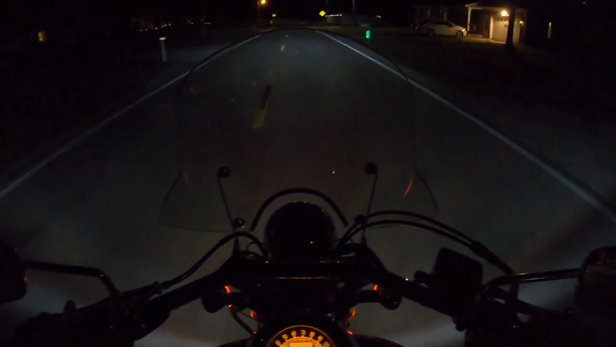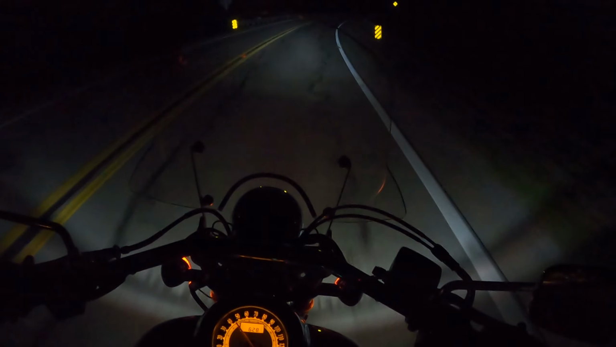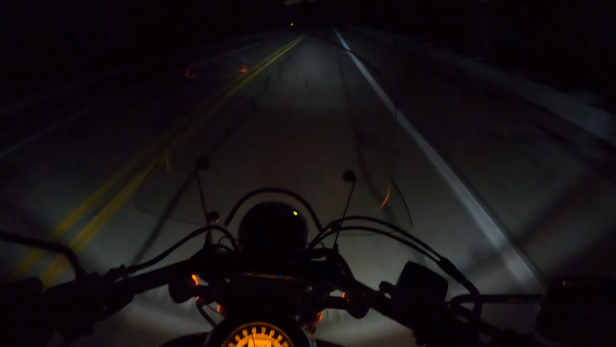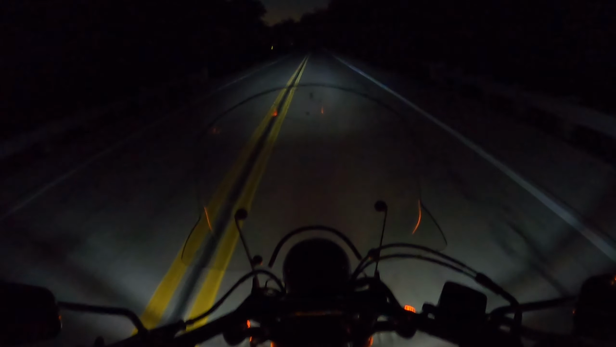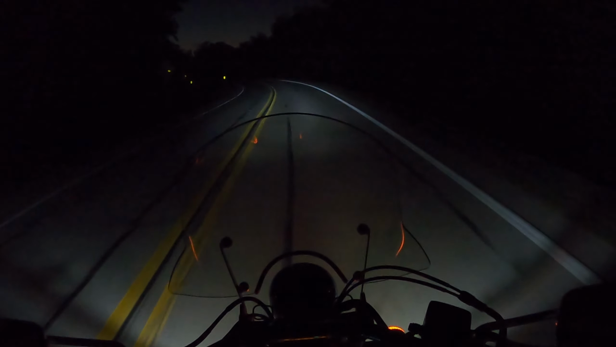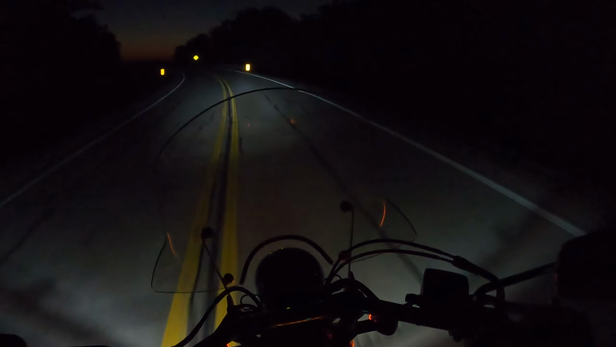Here, I don't want to wake the neighbors yet. So it's high beam, low beam, high beam, low beam. I keep it on high. Like I said, this is an LED headlight. It was only 40 bucks.